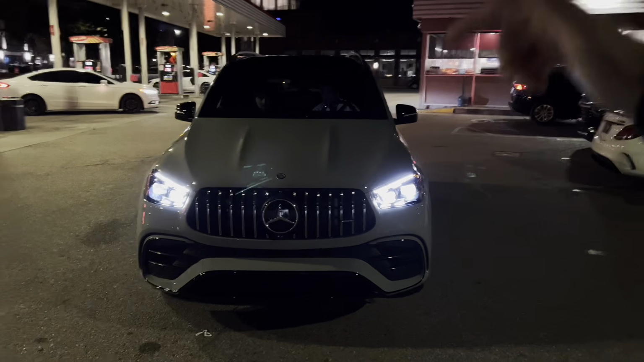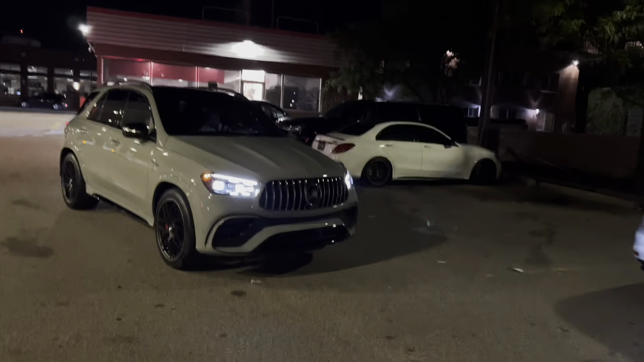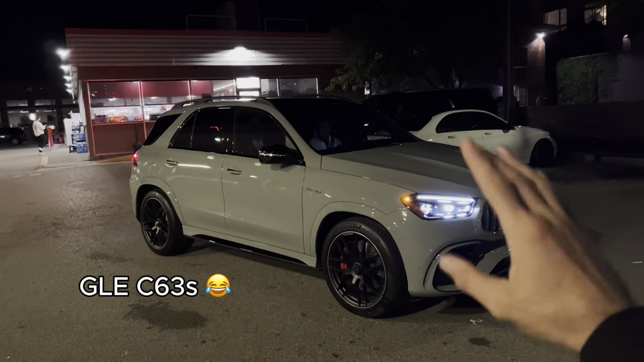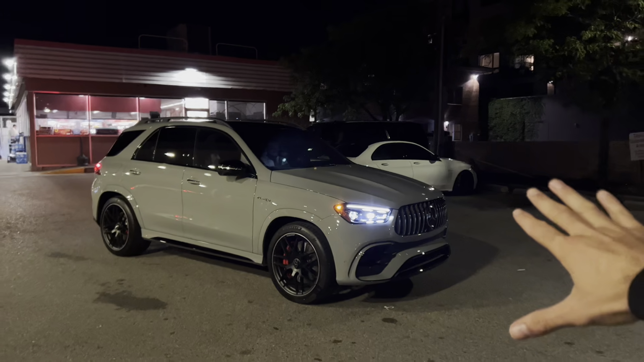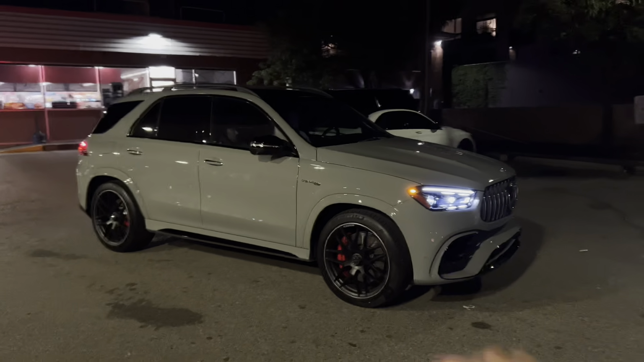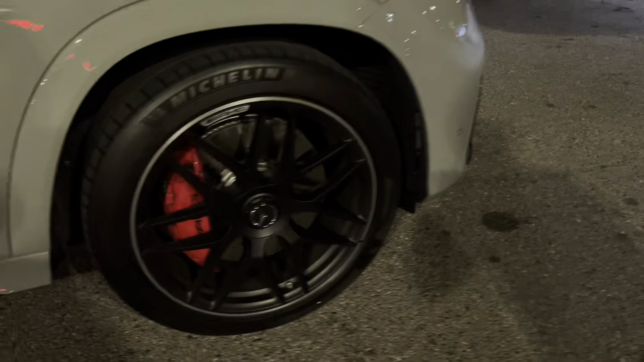What's up, guys? Welcome back to the channel, and I got a nice beautiful car my buddy just bought. This is a GLE63s 2025, one of the newest ones. This car has 180 miles on the dot. It's brand new. I mean, you can tell this thing is fully loaded. Look at the brakes.